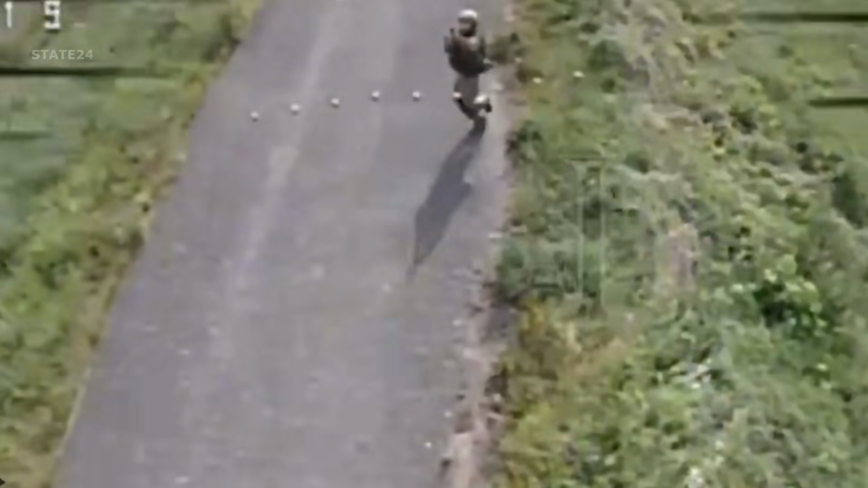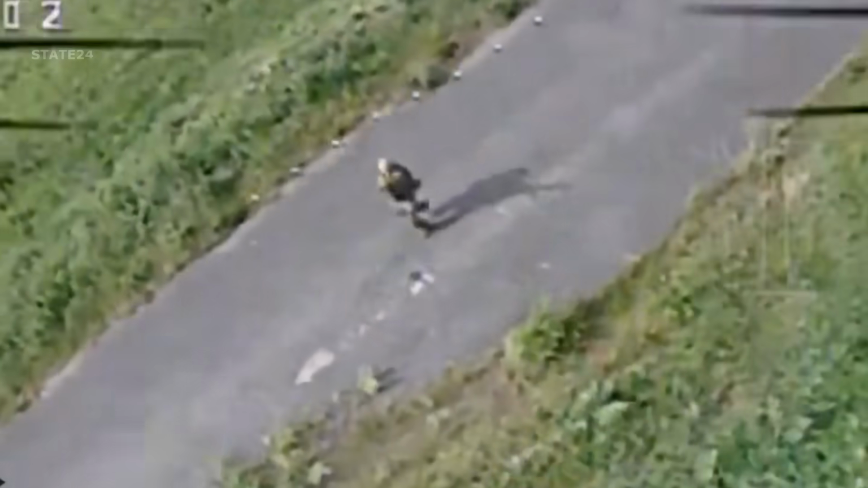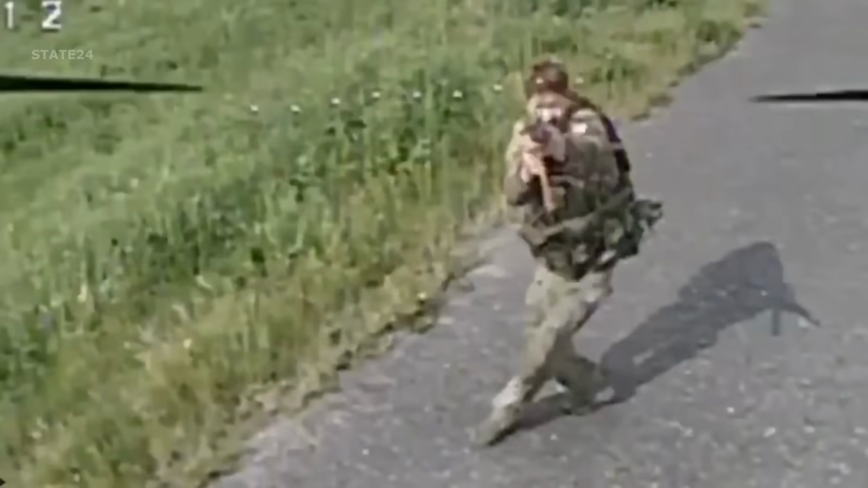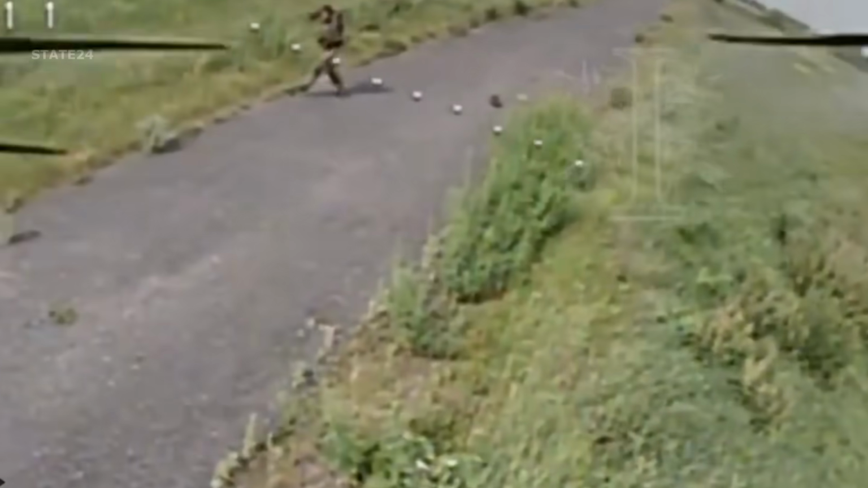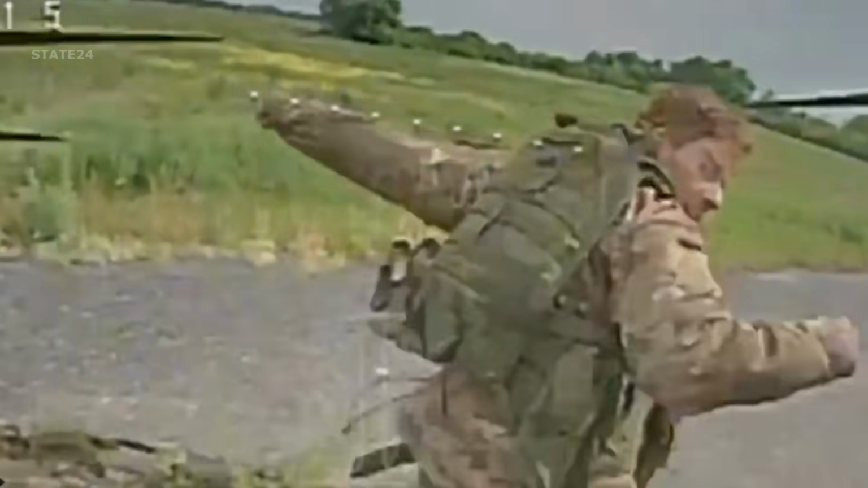June 28, 2025. Ukrainian FPV kamikaze drone detects a Russian soldier in open terrain. The drone targets the Russian soldier. The Russian soldier repeatedly tries to escape from the drone and struggles to get away. Despite all this struggle, the Russian soldier cannot get rid of the drone. He is shot by the drone as soon as he falls to the ground.